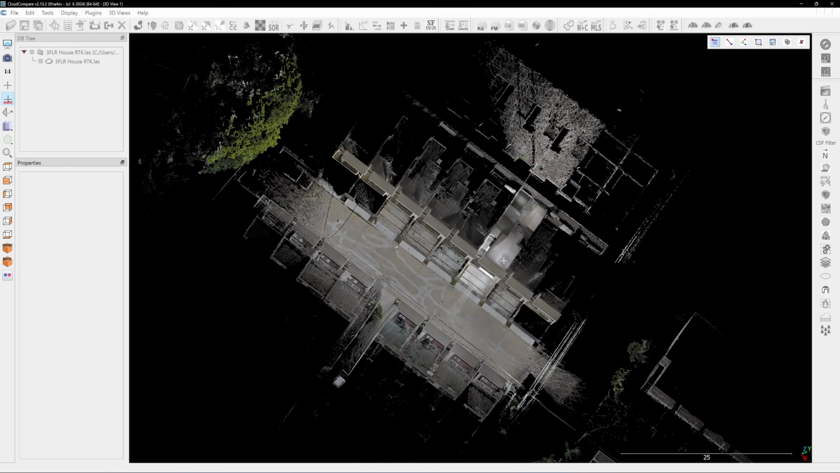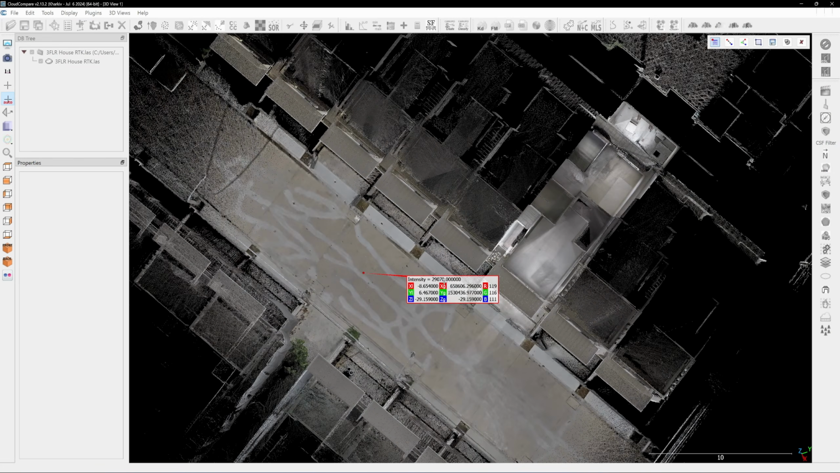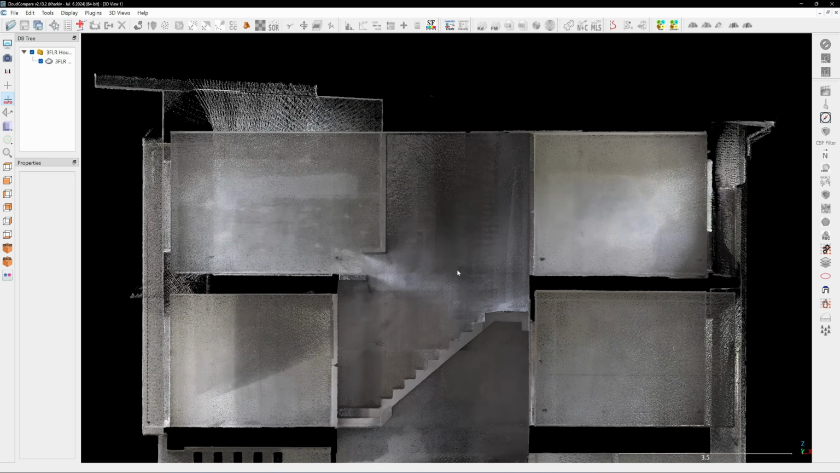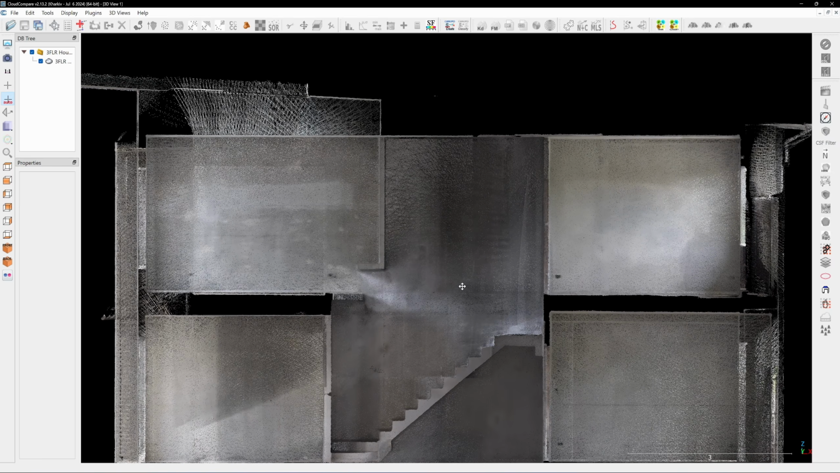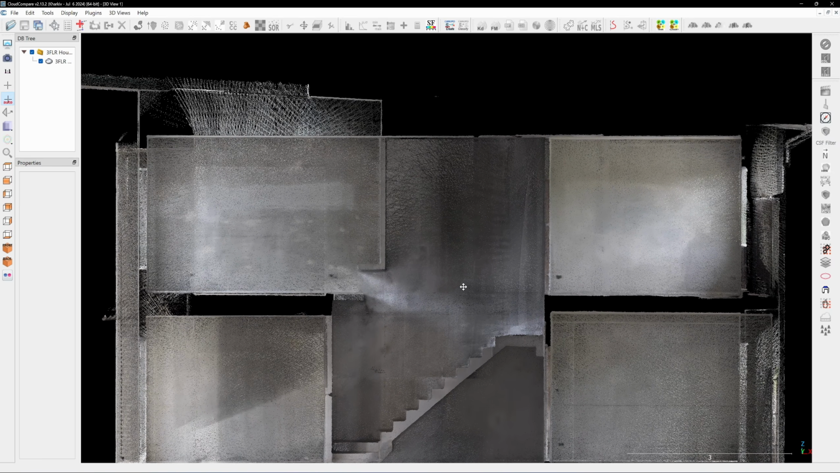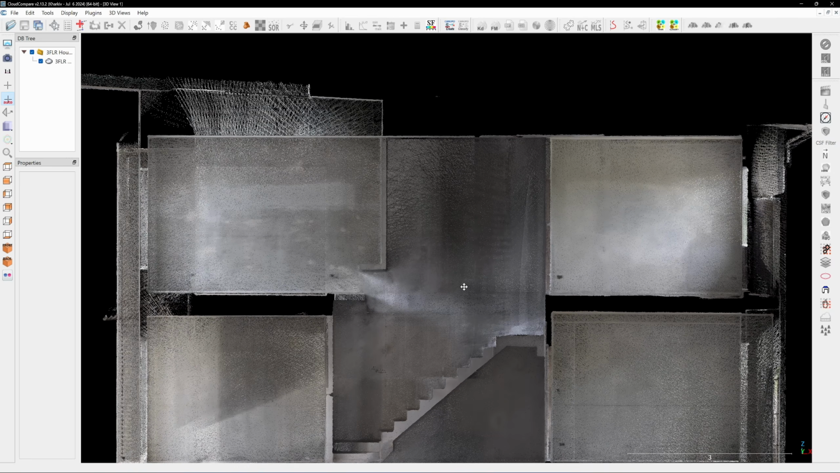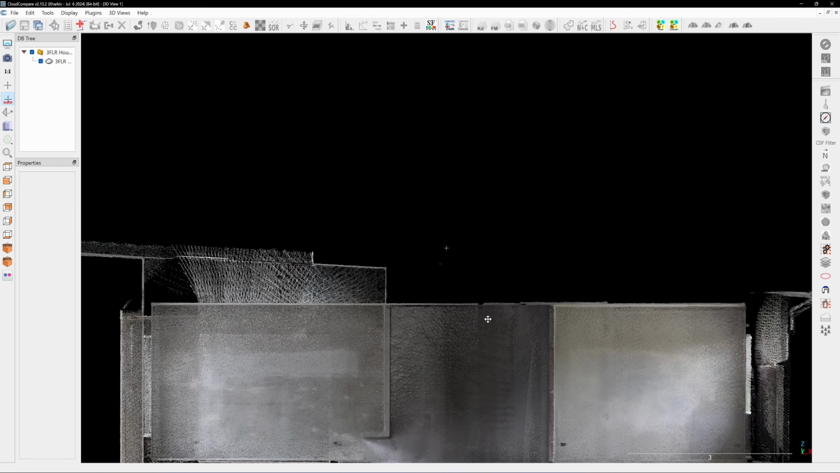With RTK Fusion SLAM, every point in the point cloud is tagged with GPS coordinates. The floors remain slightly unlevel, but the deviation isn't worse than with a pure SLAM loop. This shows that RTK Fusion SLAM on the RS30 operates without any issue.